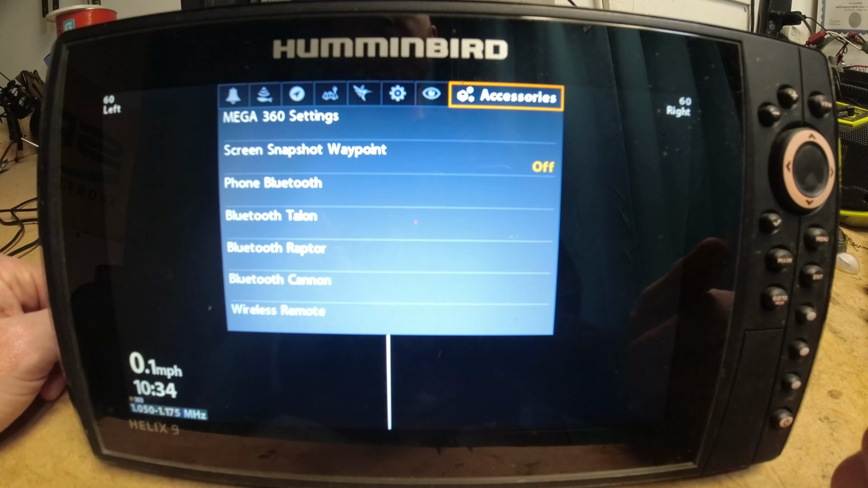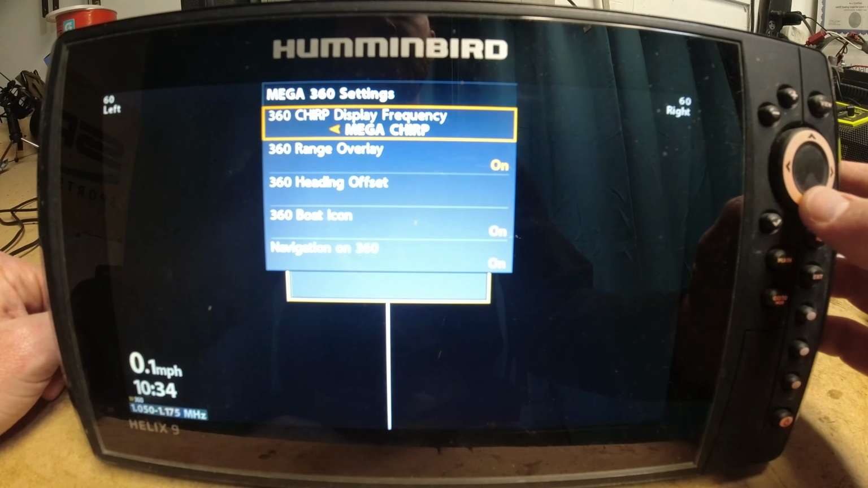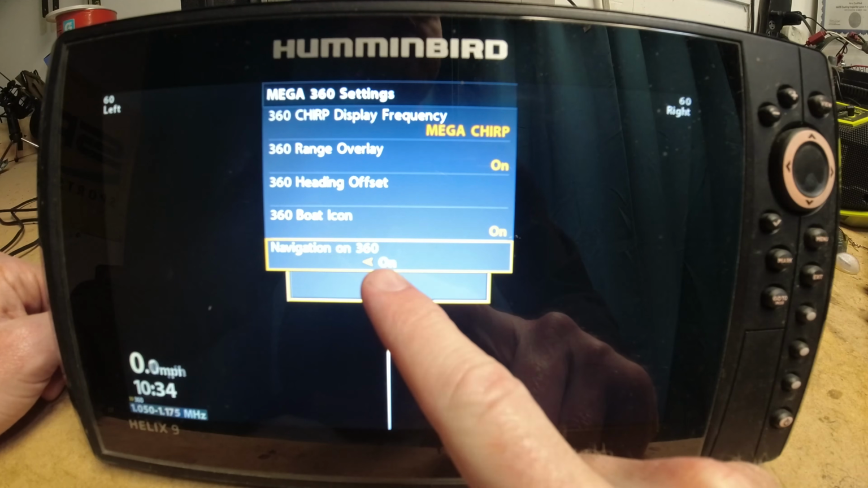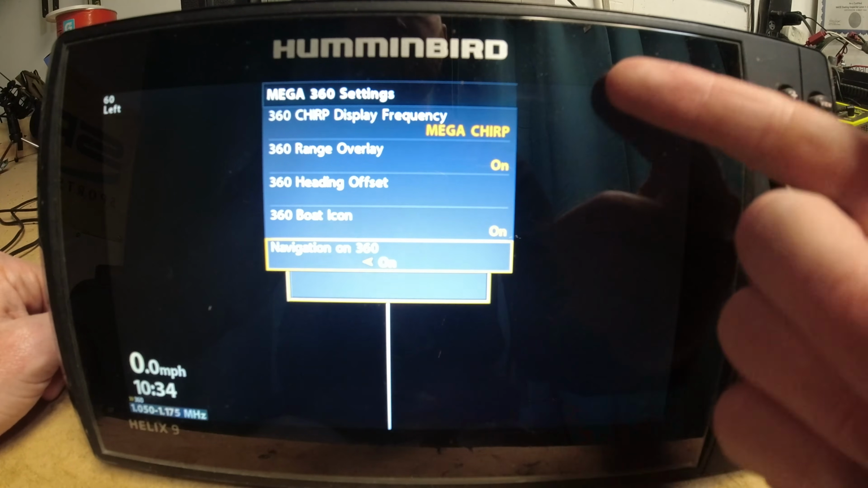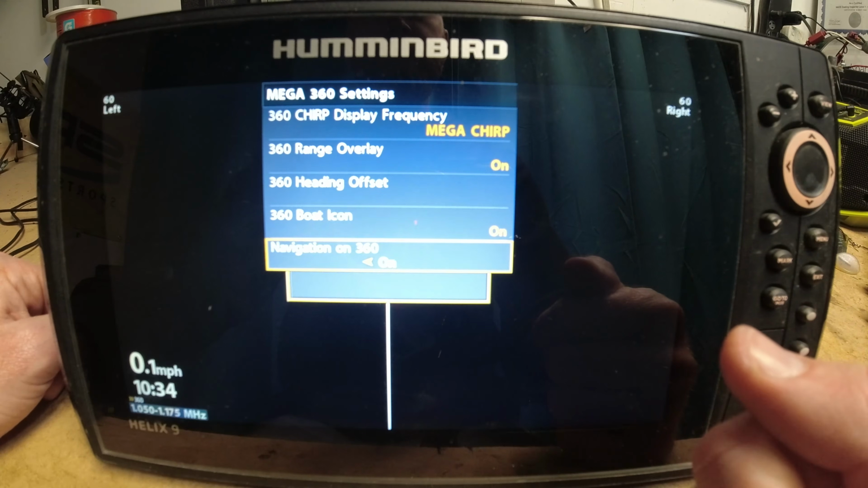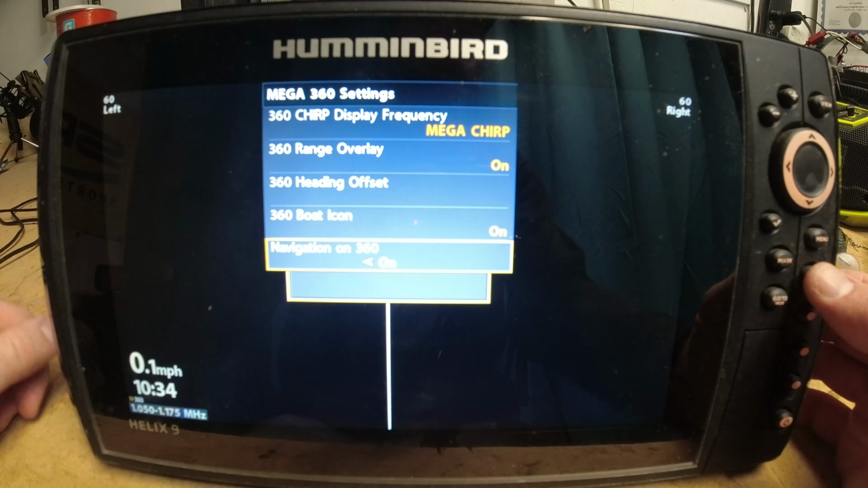Guys, if you're running the Mega 360, you're going to want to go over here to your accessories tab, Mega 360 settings, and you want your navigation on 360 to be on. This is what's going to allow you to mark waypoints using your Mega 360. So you've also got the other options as well on here, including your frequency, your boat icon, and your range overlay. So here's your Mega 360 settings.